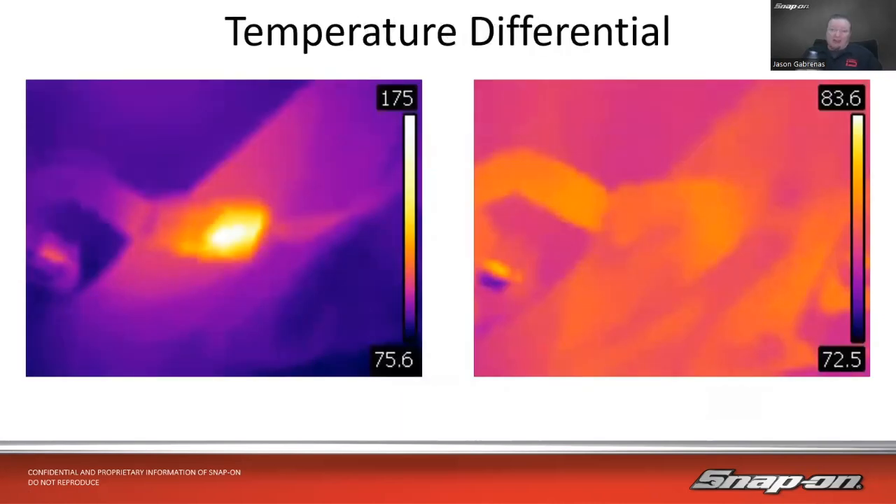So a thermal imager allows you to see what you can't necessarily see because it uses heat, or lack of heat for that matter. It works on a temperature differential. So it's what is the difference in temperature between the hottest and the coolest part on the screen.